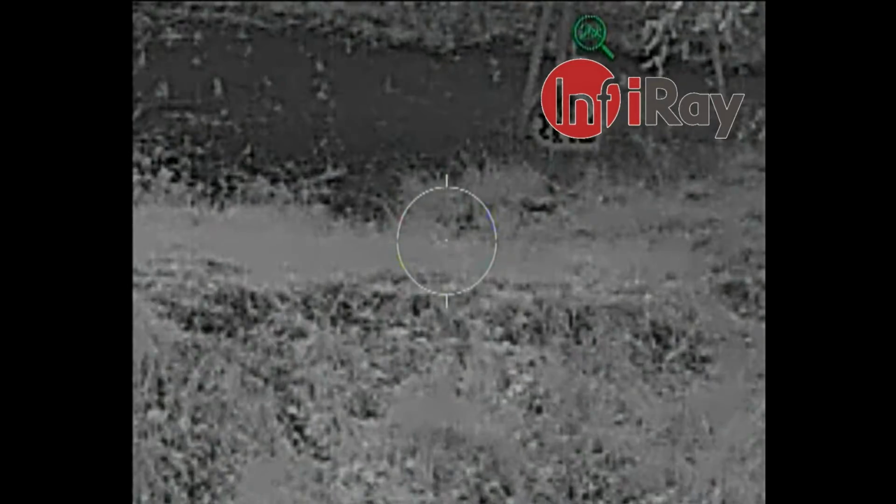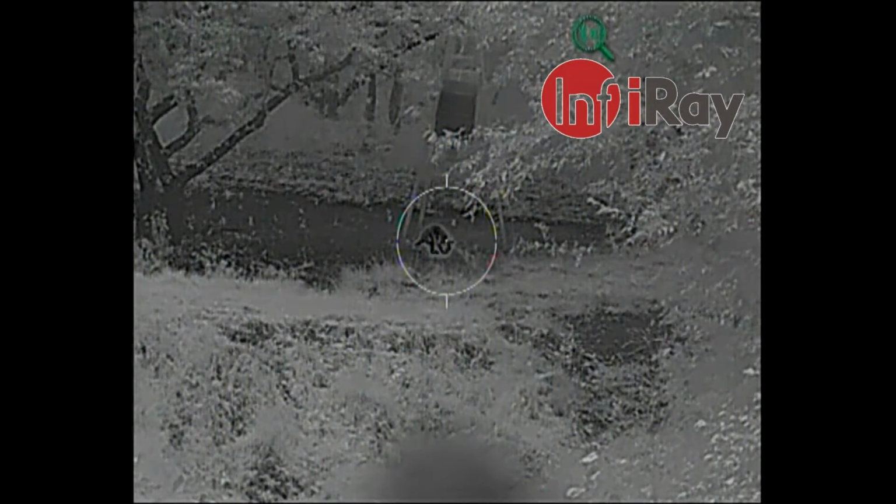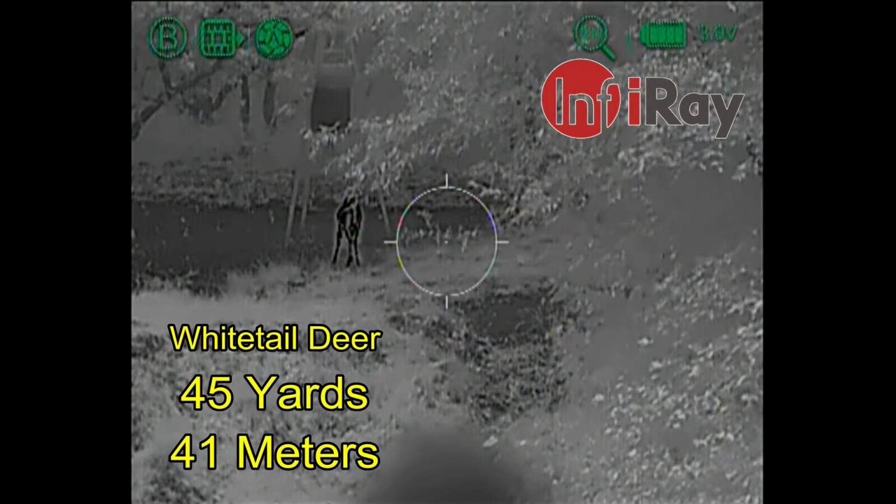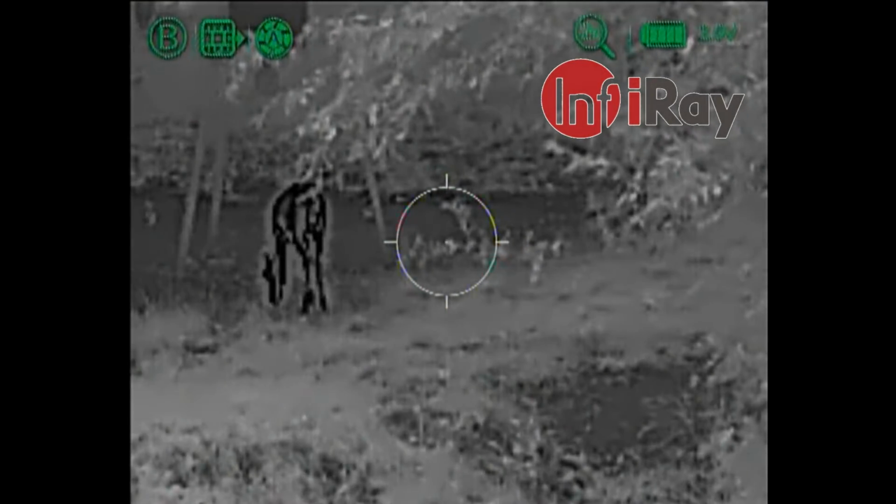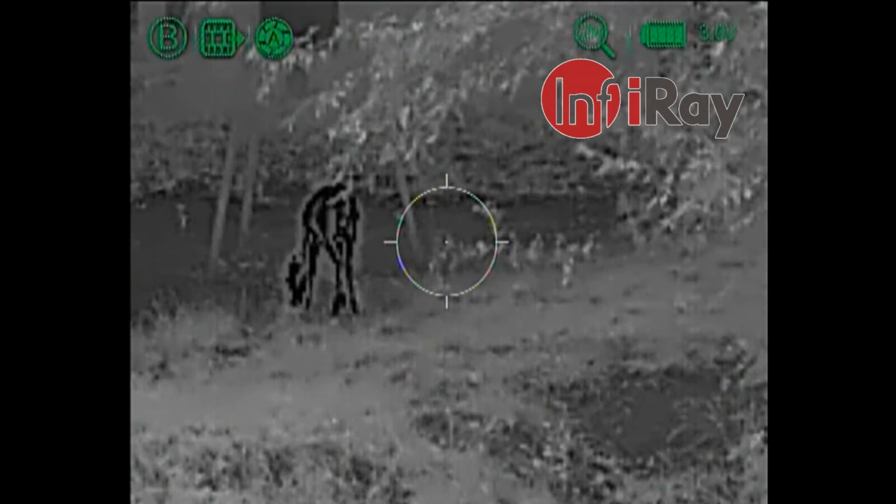I was really hoping for the hogs to come in, but throughout the night the amount of animal activity was greatly reduced from what I would normally expect. So while the hogs didn't show up this night, I was able to do some wildlife observations and get a chance to learn more about the operation of this sight. And I will be ready next time when the hogs do come in.